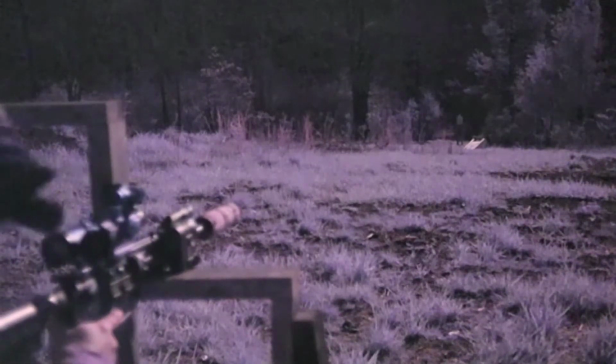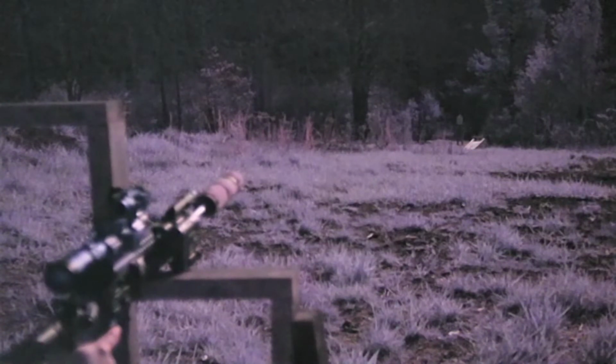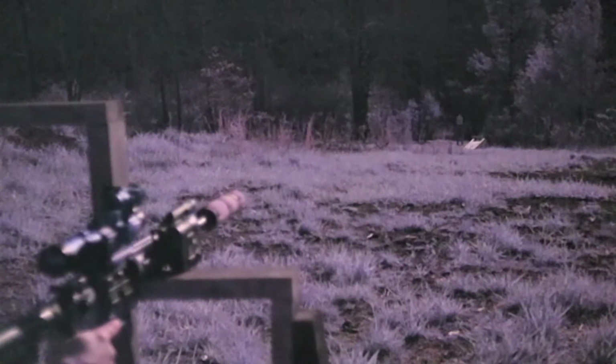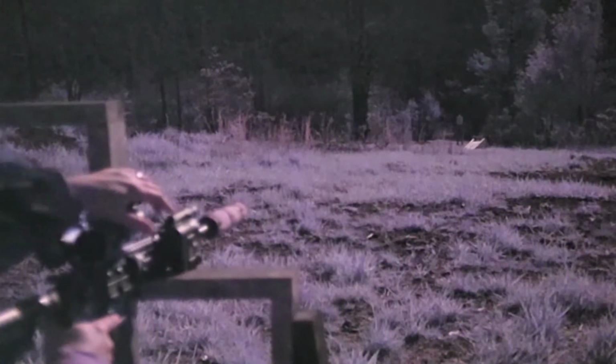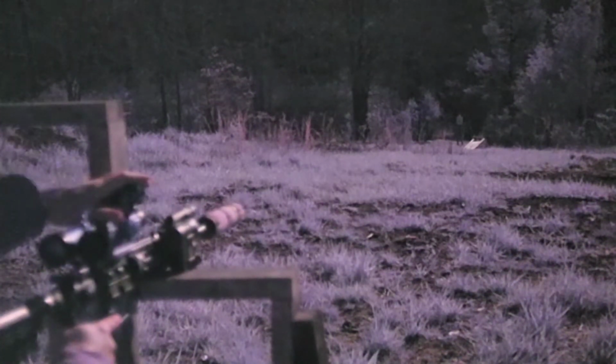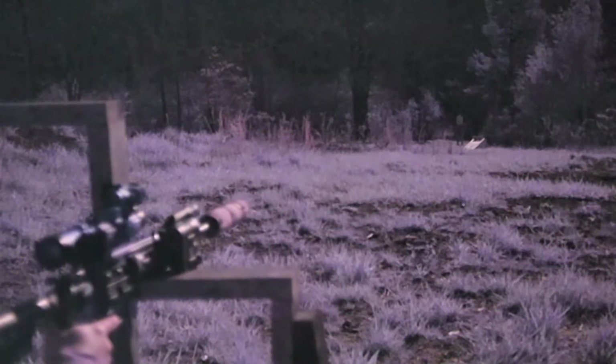So, not too bad. So let me see, we use white light, we use the IR laser and IR illuminator, and that's called active aiming when you're using a laser. And then I use the red dot here, which is called passive.